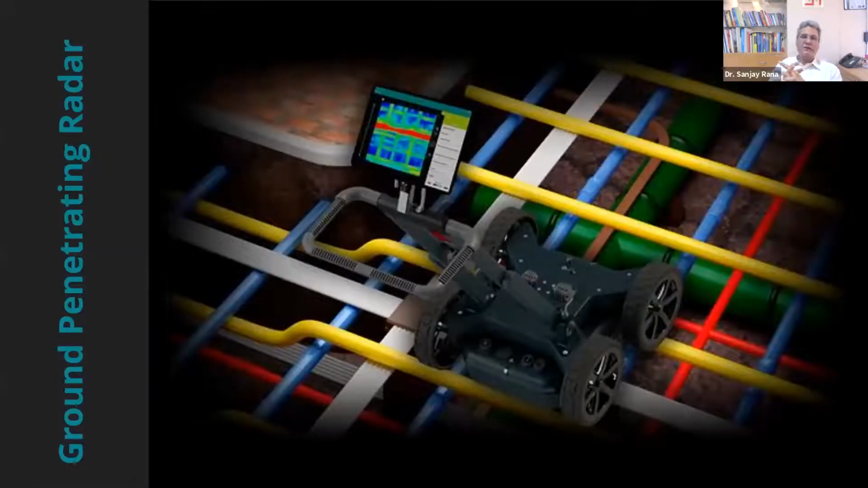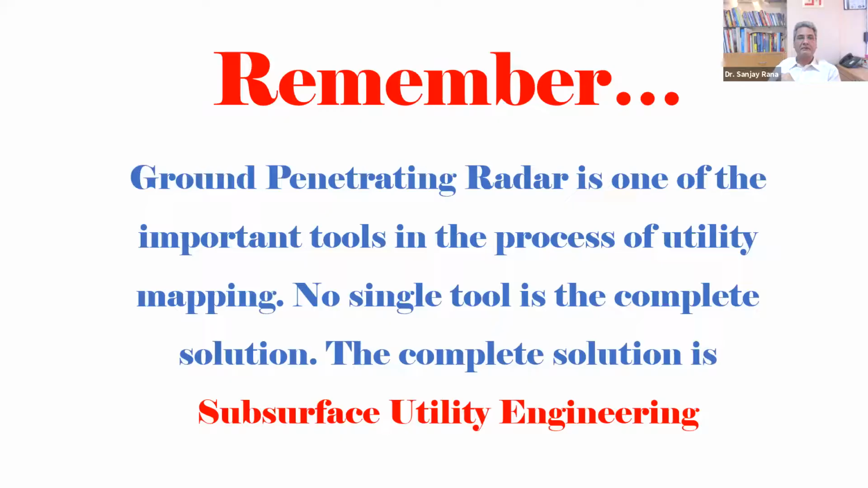Today, I'm going to talk more about GPR, ground penetrating radar. So this was just a small introduction, which I felt is mandatory, because many times after a session on GPR for utility mapping, I've seen people going home with a notion that if it comes to utility mapping, we just need GPR. That's not the right notion, and I really want to make it clear from the beginning. So remember, ground penetrating radar is one of the important tools in the process of utility mapping. No single tool is a complete solution. The complete solution is subsurface utility engineering.